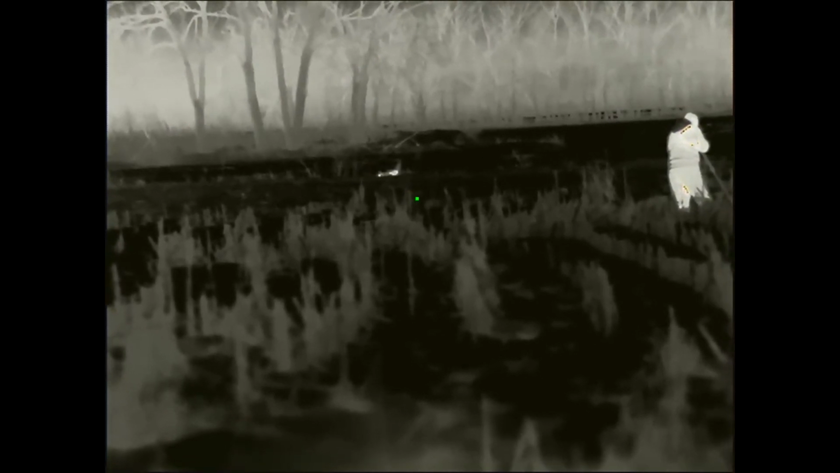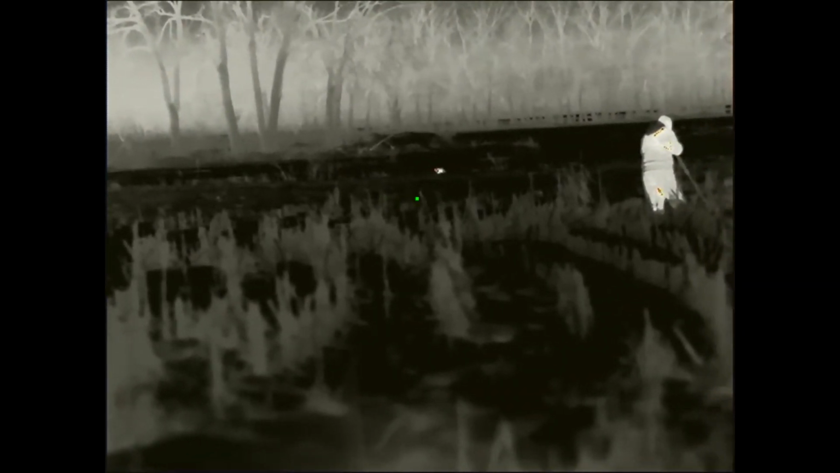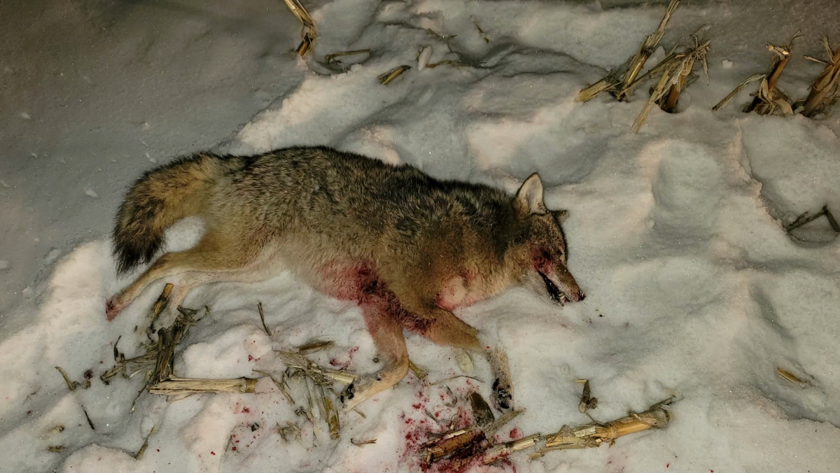He couldn't really see it because he was behind the road, but as you can see with him doing the old spinny dance, he was definitely hit. Now here obviously I can't swing any further and just need to back off a bit. But he's flopping around out there quite a bit. He got hit a little bit low, but Buddy put another couple rounds in him and he was good.